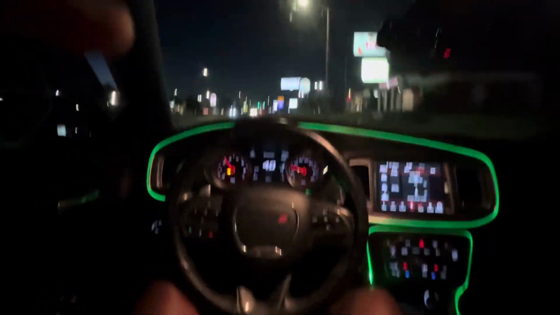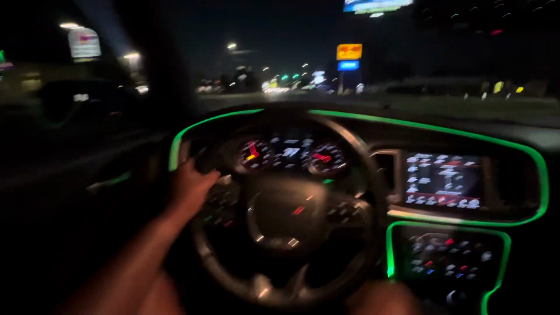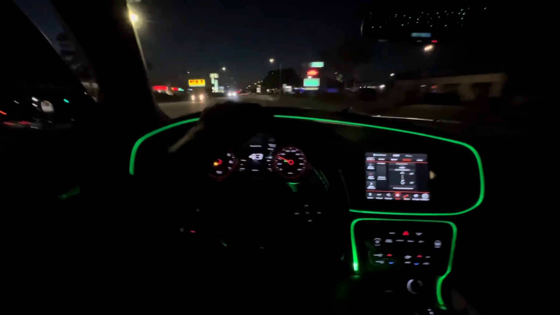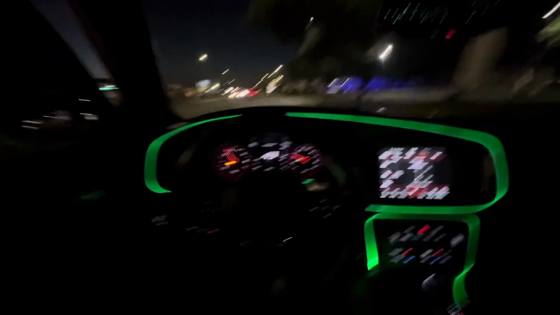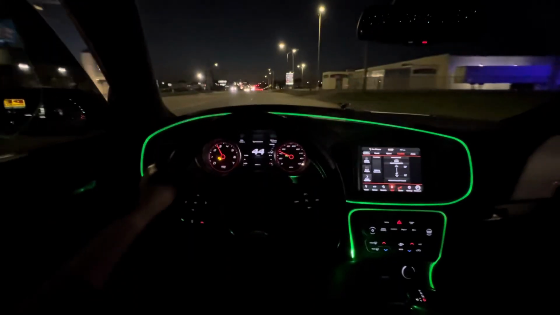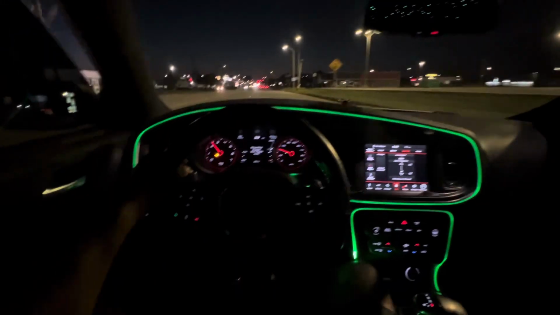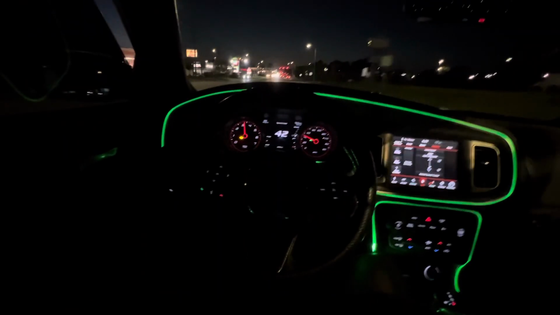Just a slight calm nighttime POV, a little noise making. Street drive, light POV, man. And y'all comment down below: do y'all like the lights on or off when I be driving? Do y'all like to see it like this, how I see it on a regular? I don't know why the lighting in here is just not that great. I be turning all the lights on, and I turn my brightness up on the dashboard so y'all can see everything.